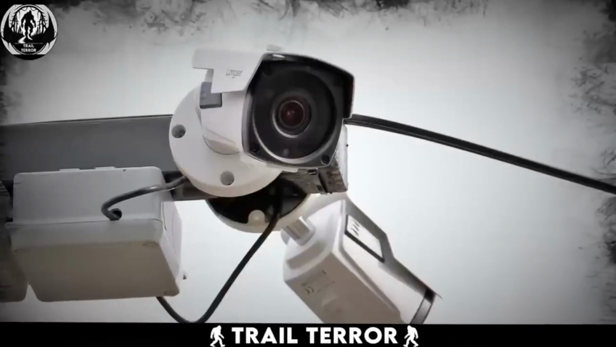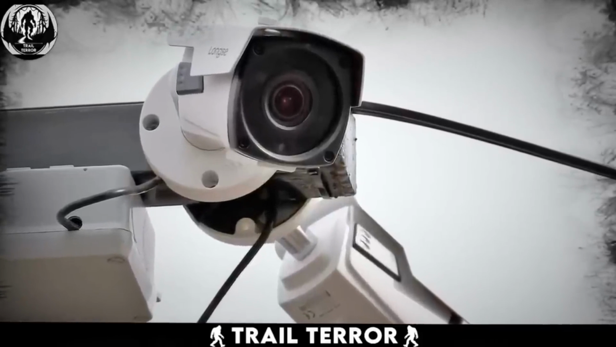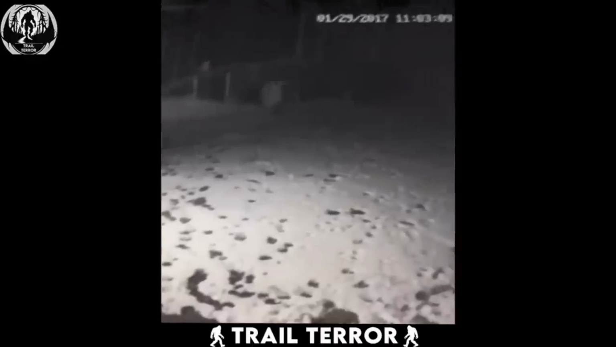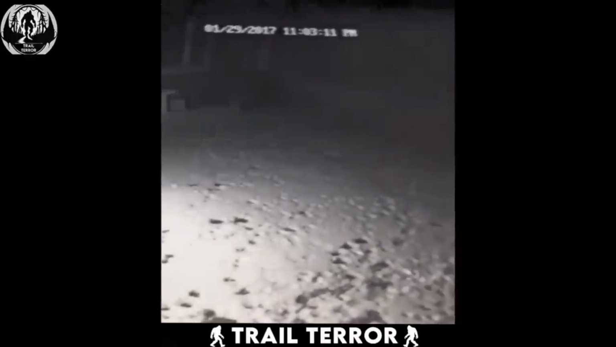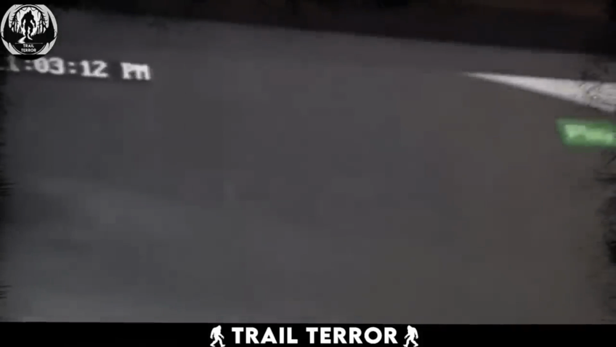Home security cameras are usually installed to provide a sense of security, assuring us that someone is keeping an eye out. However, when these cameras capture unsettling scenes, they can quickly transform into a source of fear and distress. In a recent video from a home security camera, the backyard of a house is under surveillance. Right from the beginning, a tall, black humanoid figure is seen passing through the yard.